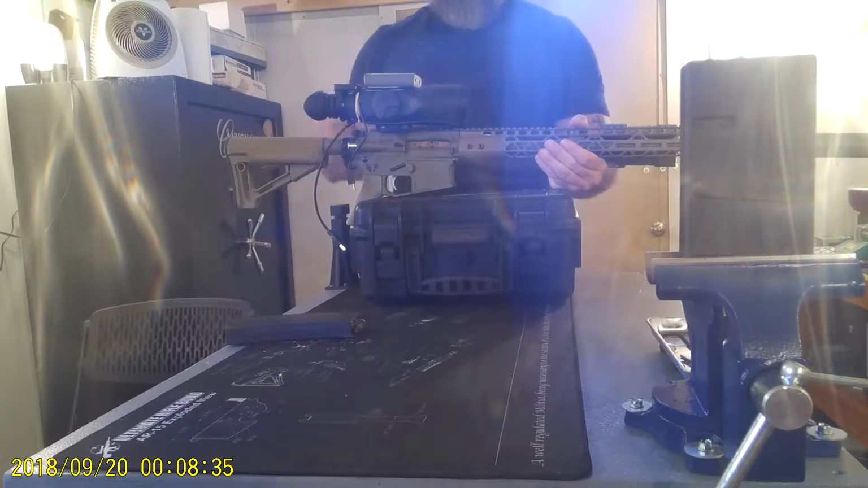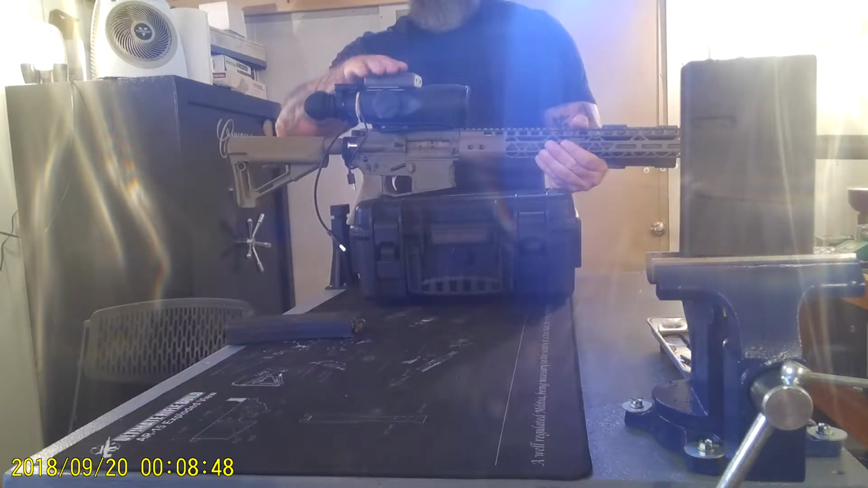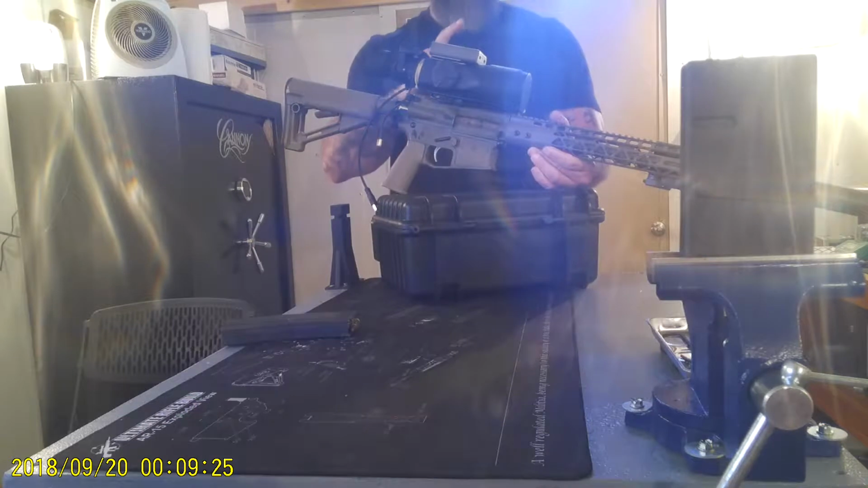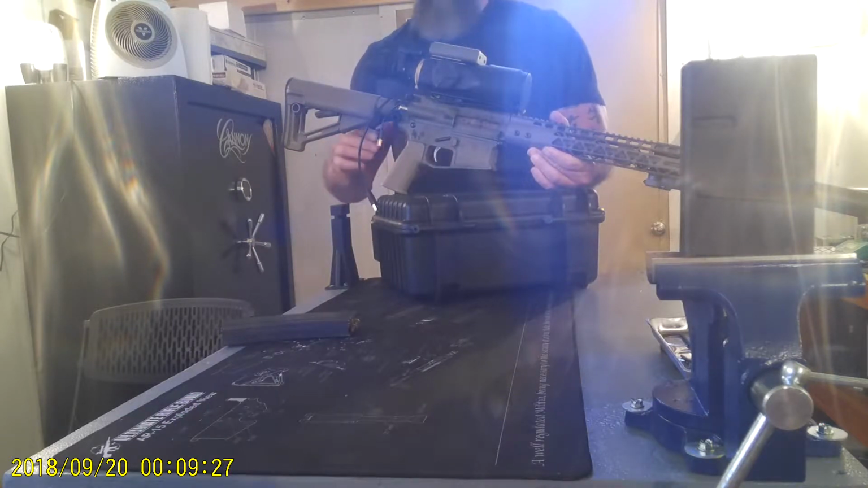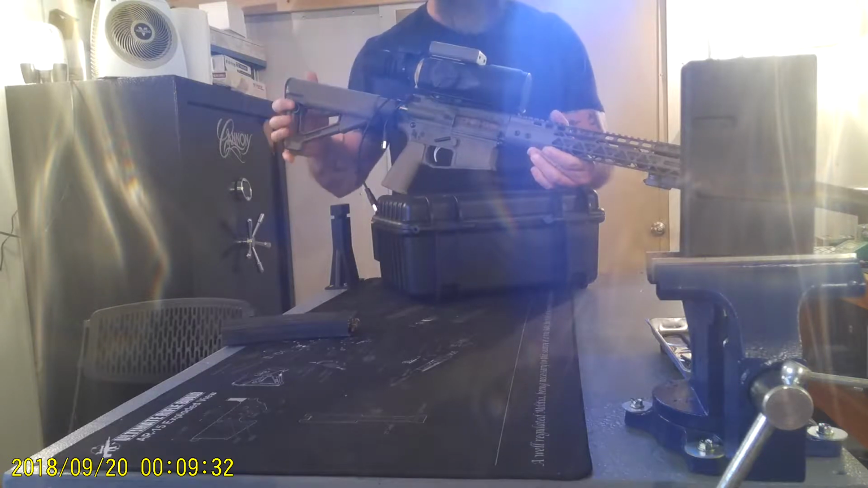This one right here has a 50 millimeter objective, and it's a 640 by 480. That is the pixel resolution. It's 60 hertz, which is basically its processor in there, and it's got that 12 ion core. So it has the exact same core as the Trijicon IR Reaper or their other versions of them.